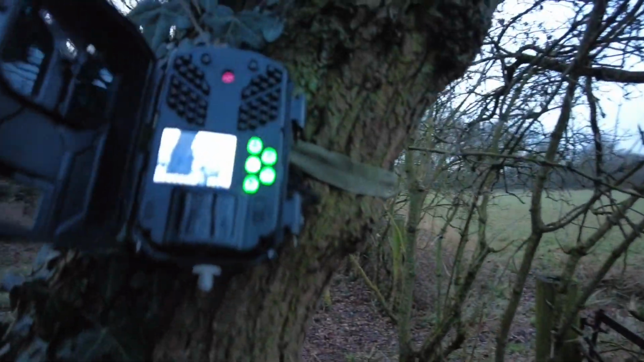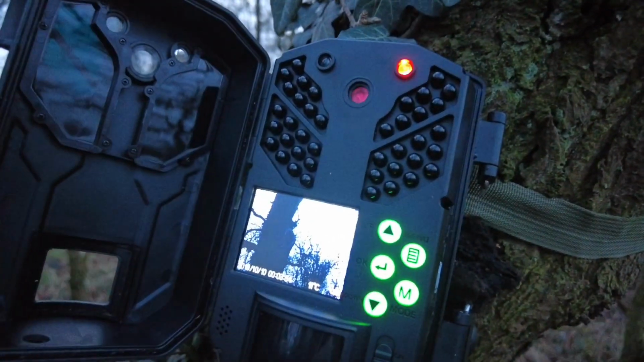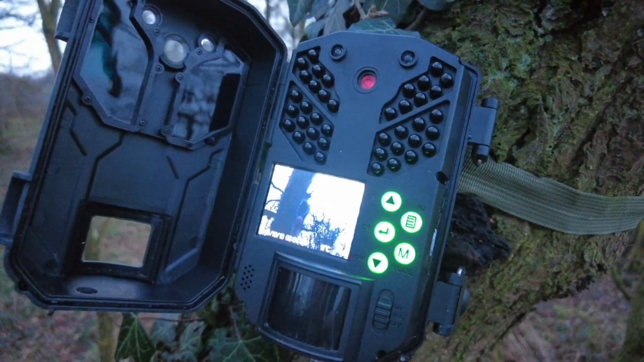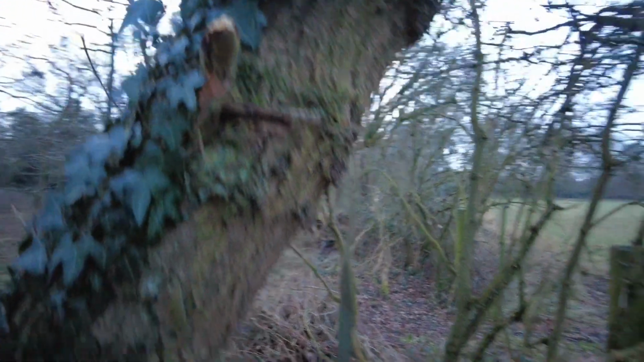Right, so I think it's set up. Let's just give it a quick look. So you can see now, hopefully, that our hole is just there on the screen. So it's right in the middle now, practically. So I think hopefully that'll be good enough positioning for the owl.